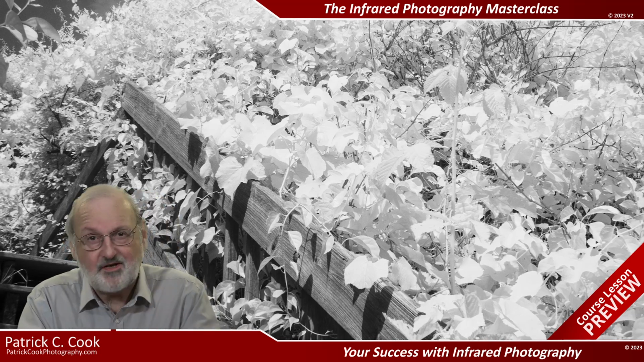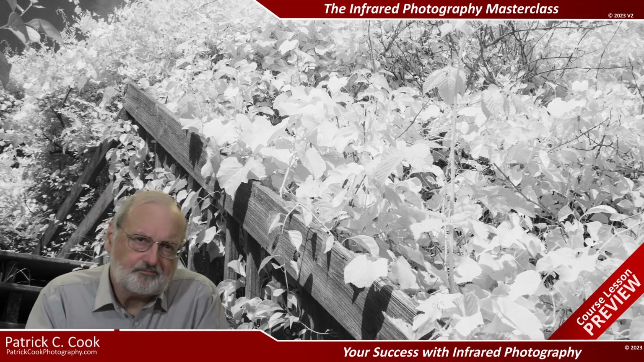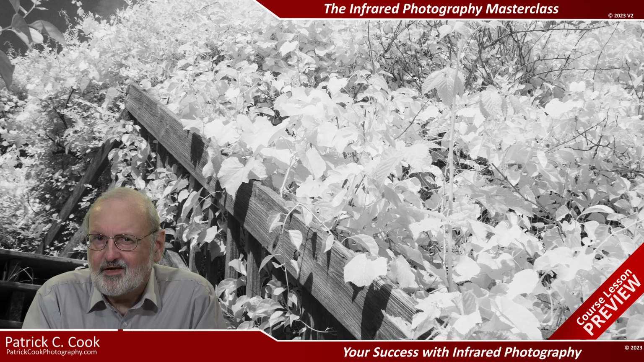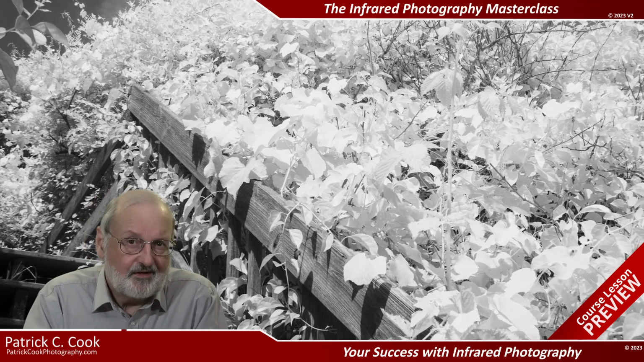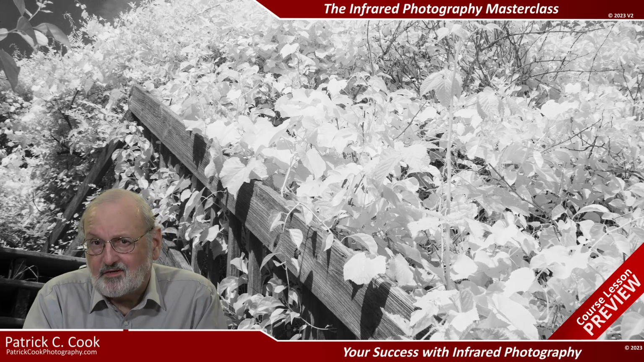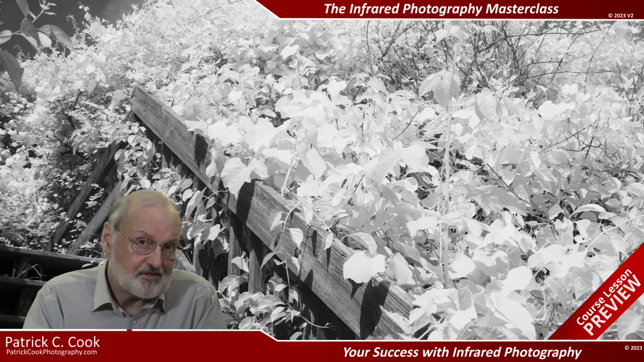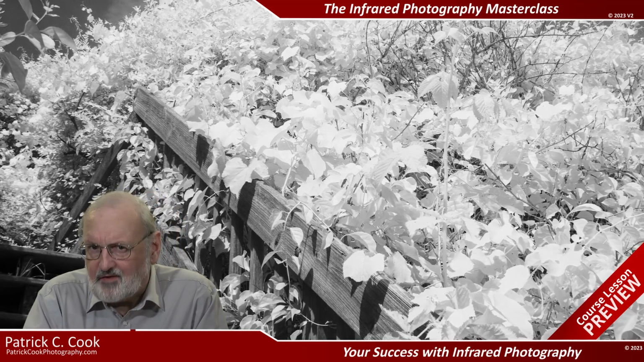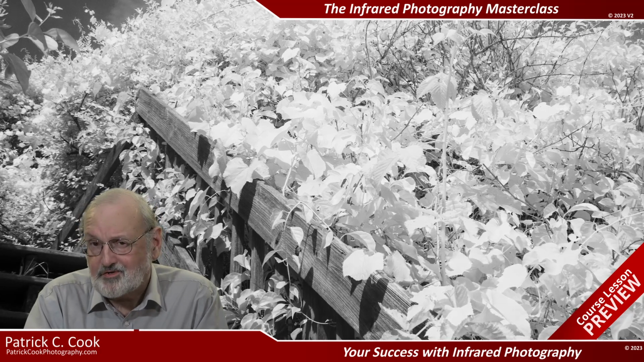Well, that's your destination, to use the car analogy. Your job is to record invisible radiation with a photographic instrument that is essentially broken. And that's exactly what a color camera that has been converted to infrared is. It's a broken camera. But as it turns out, that's how we get unique images that not too many can claim.